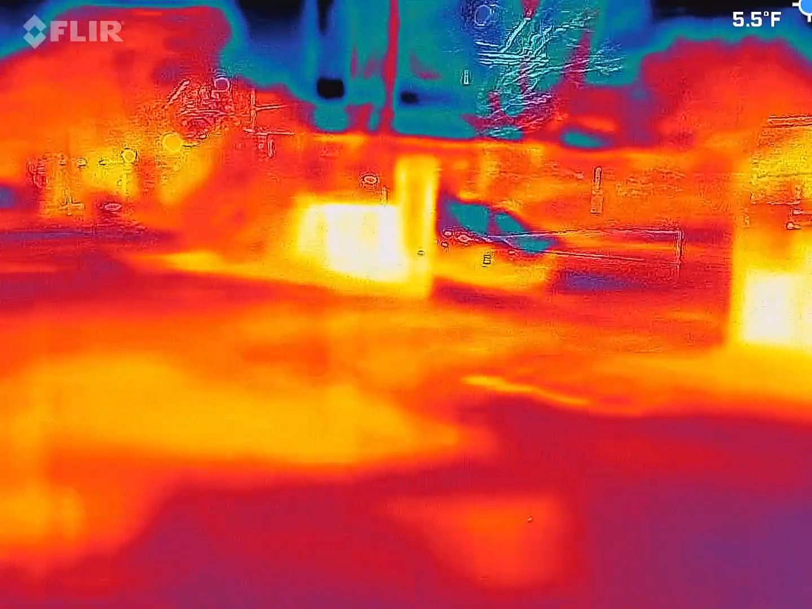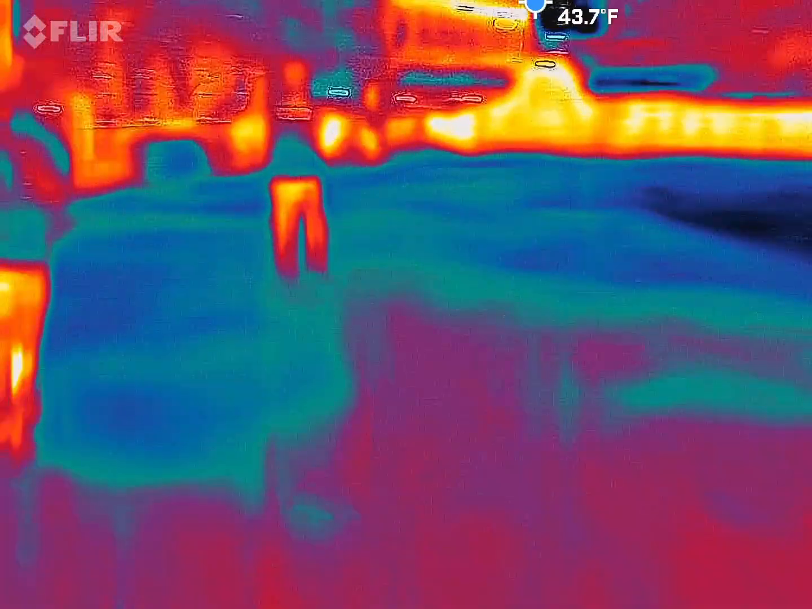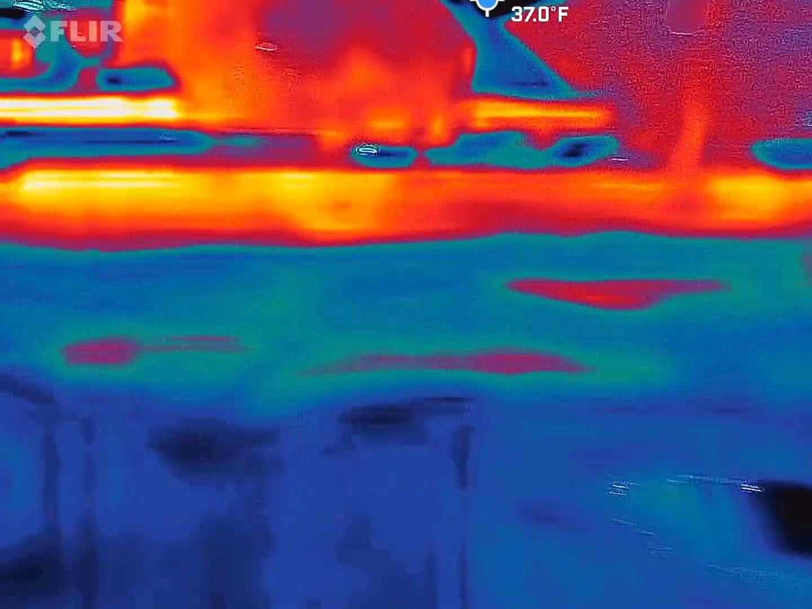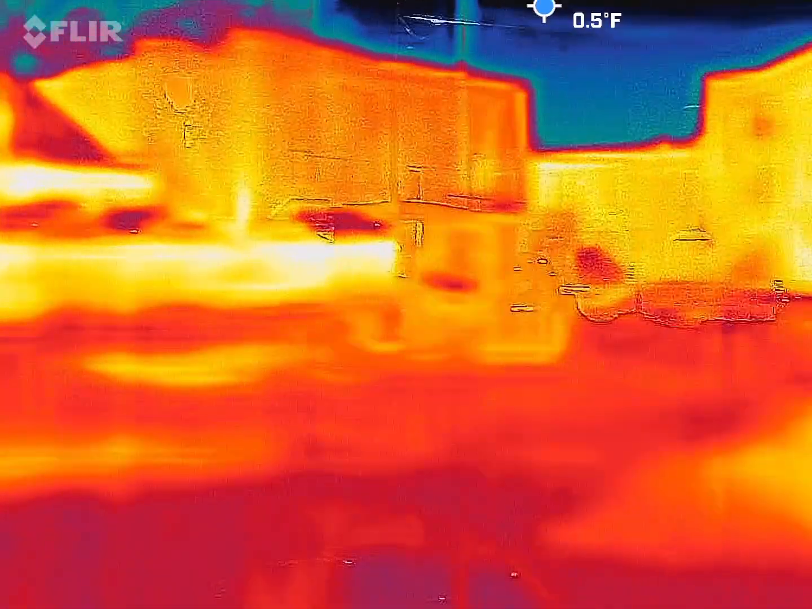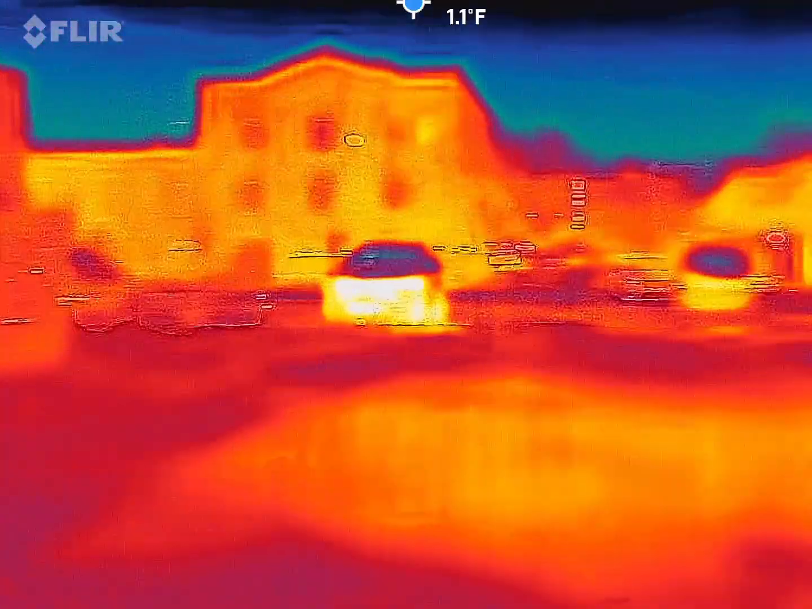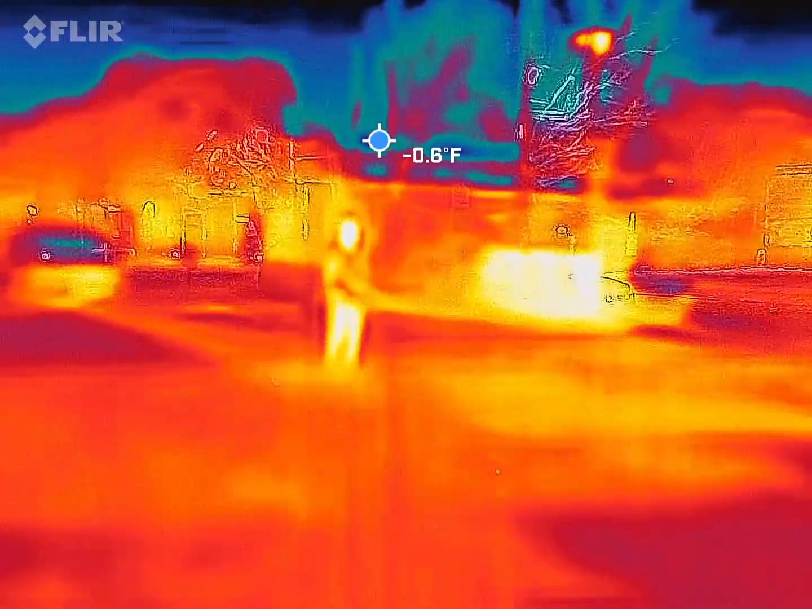Cars backing up, guys. Girls, cars back. How much? 7.3. 12.9.